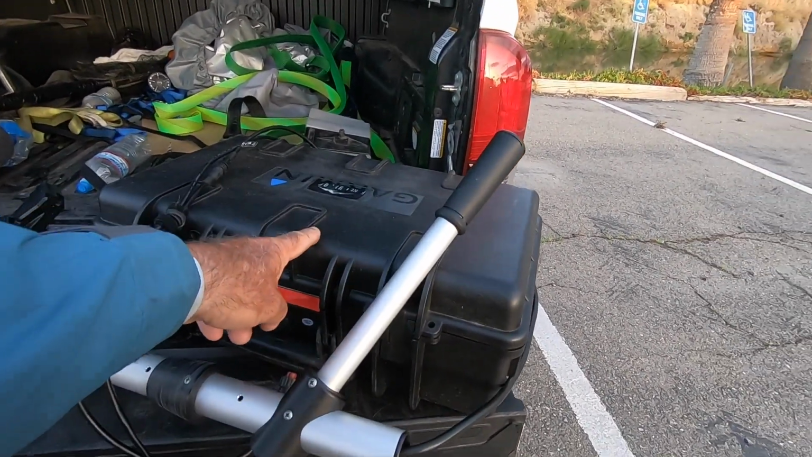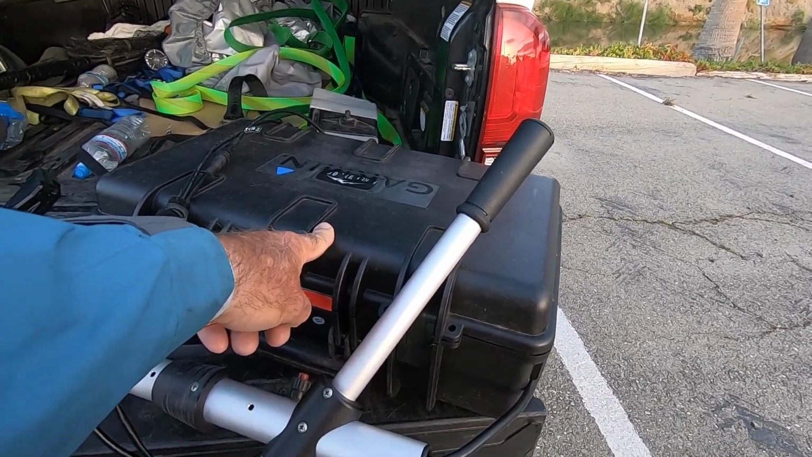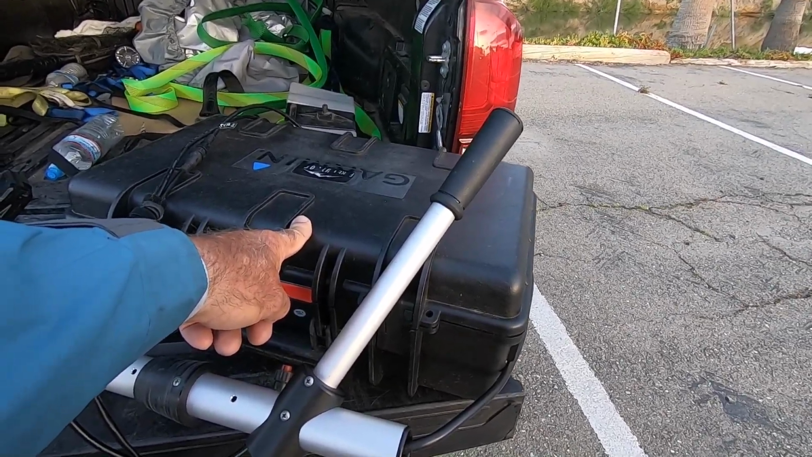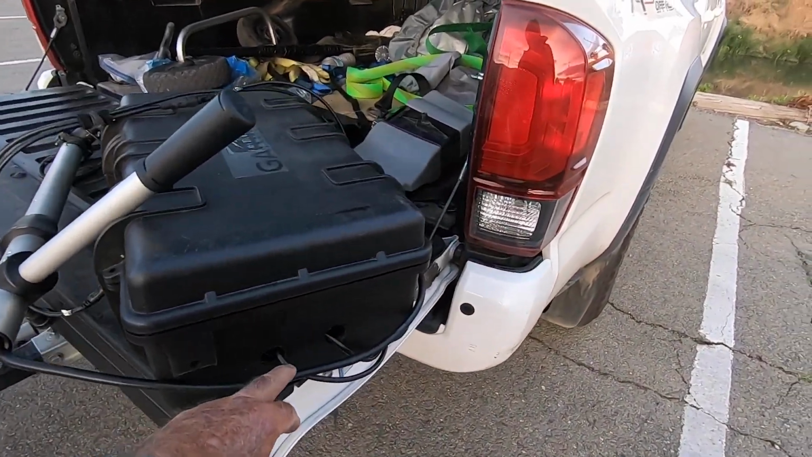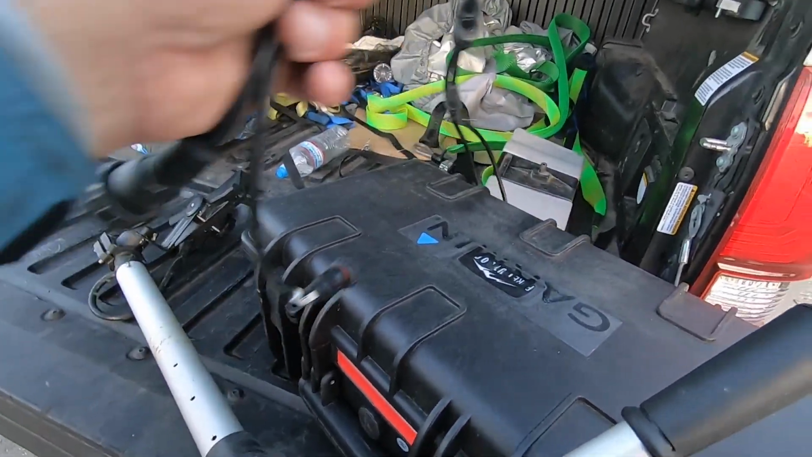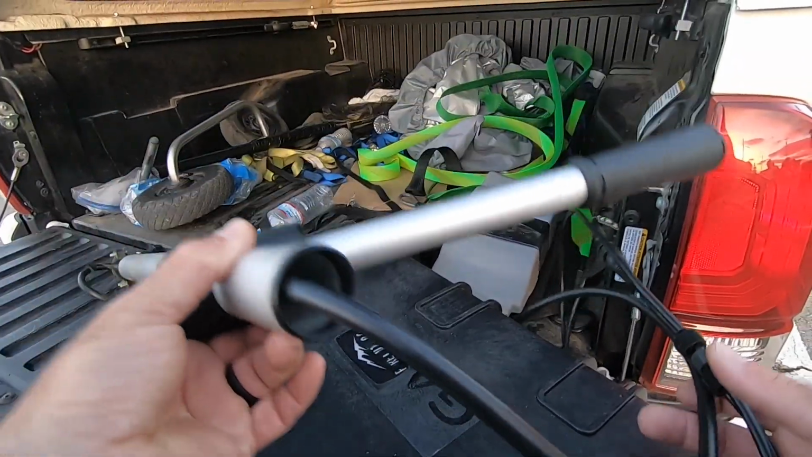So this is a piece of luggage that houses the black box and the batteries and whatever other important stuff you might need, like the cords. So as you can see, I drilled 2 holes here. That's the power and HDMI. And then on the other side, I have the transducer cable, let's see if I can show you.